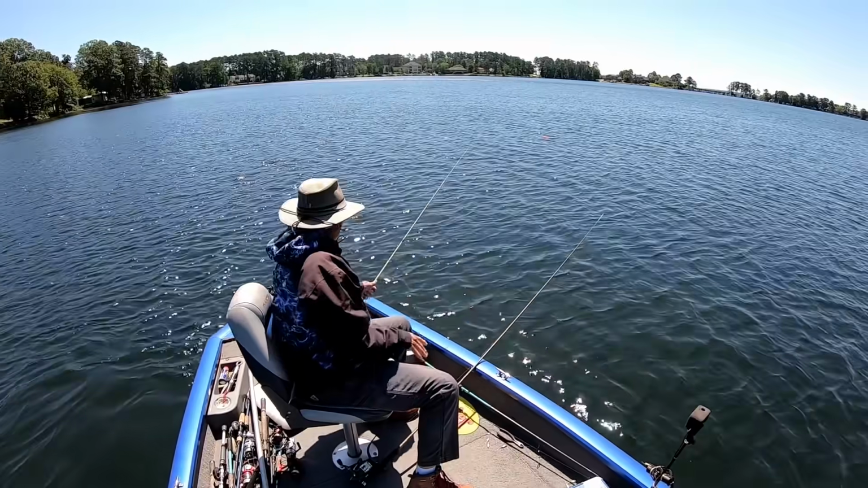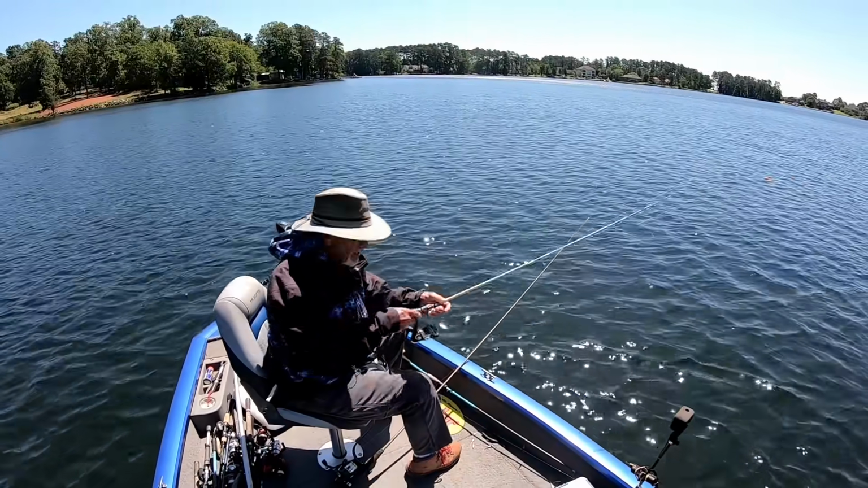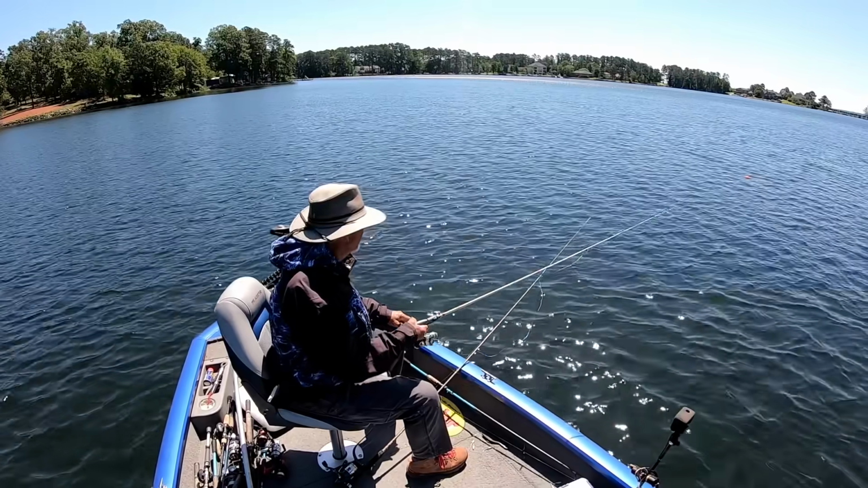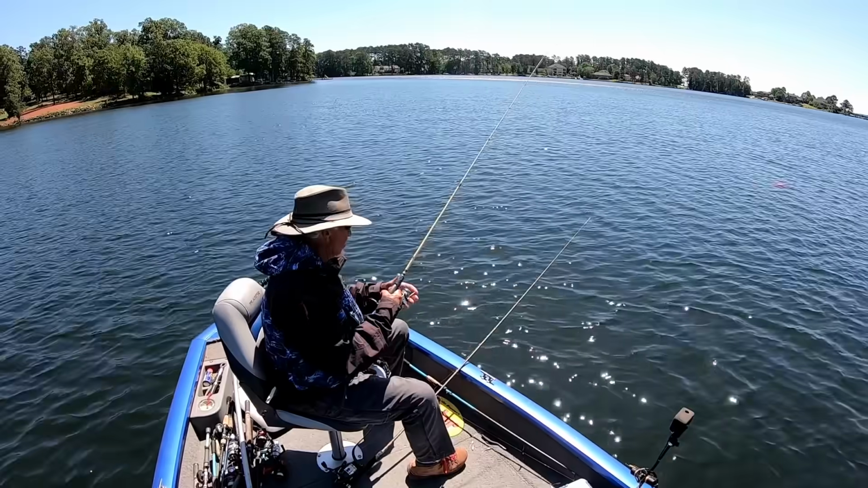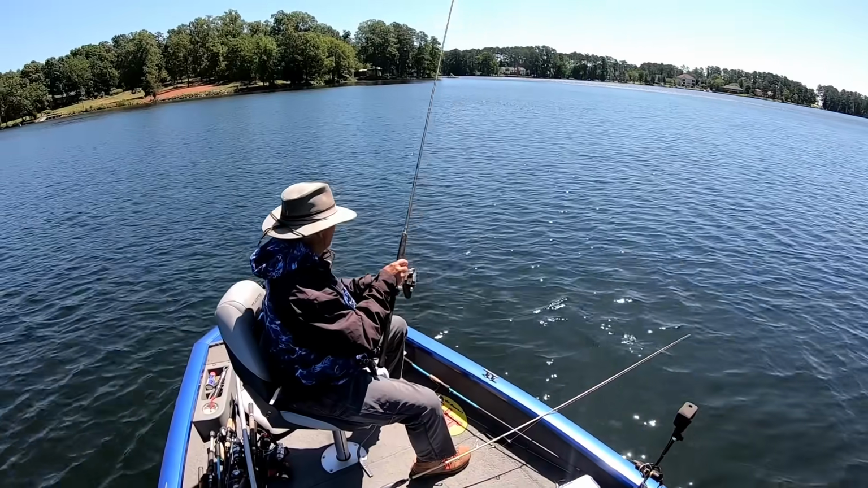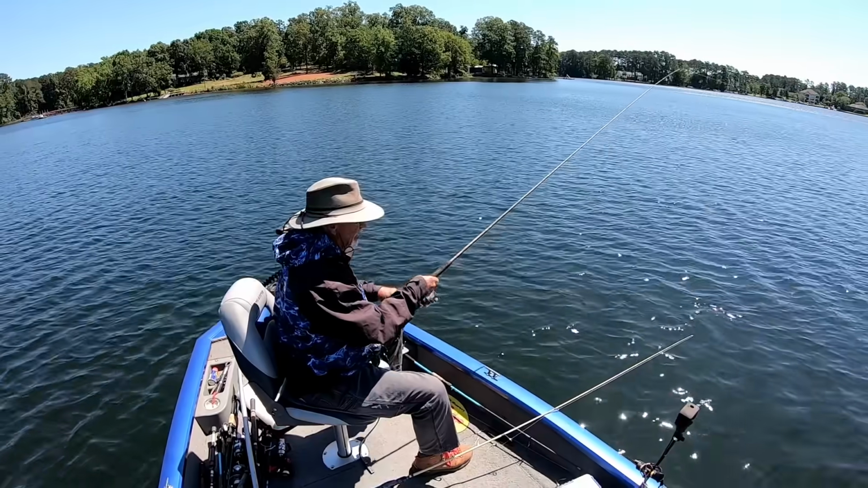Loving life here. Catching crappies. Put it down, catch another. I ain't caught none on long rods. All of them been on a short rod. I don't know what the reason is. And it's braid line on this short rod. You got a nut on it too. I just want to straighten this line out. It's kind of crooked.